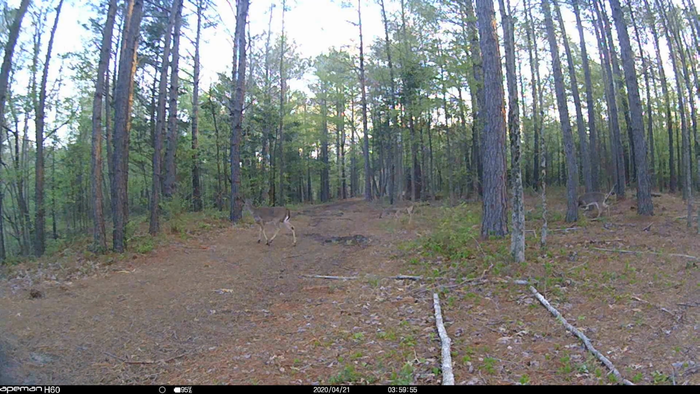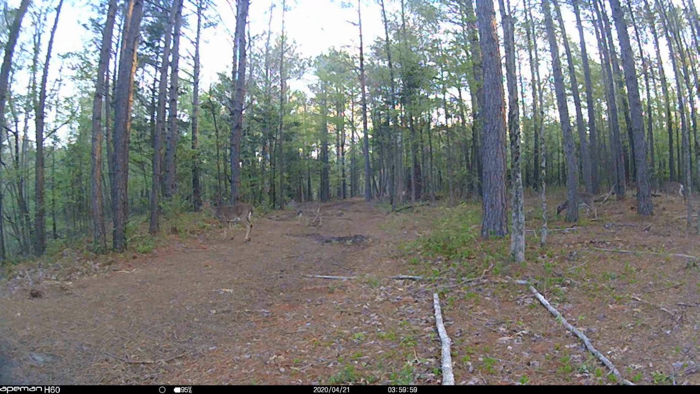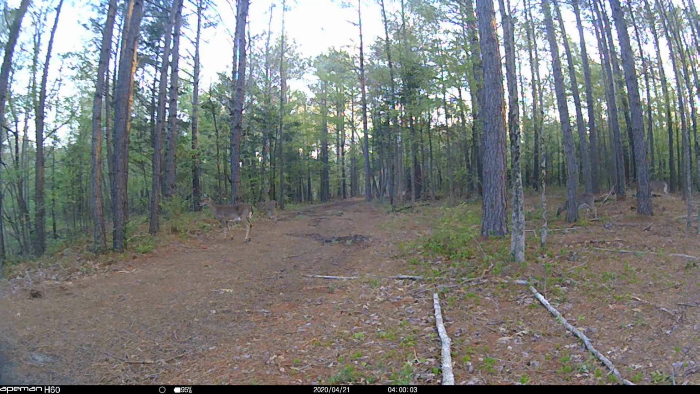Beautiful deer running off. There's a couple. 1, 2, 3, and they cross this way and that right there. It's a really good spot. Of course, I have the pond right behind us. This right behind this camera. There's another one. 4.